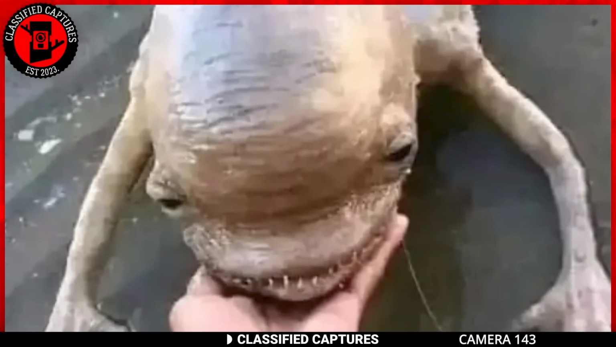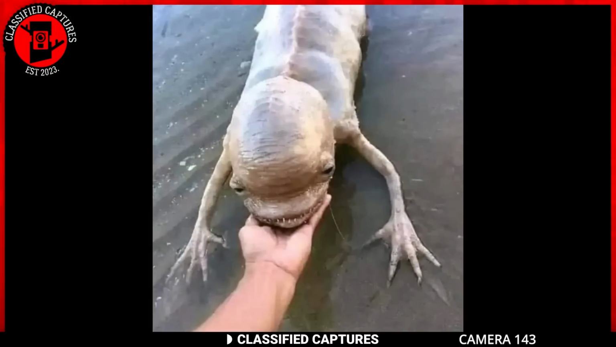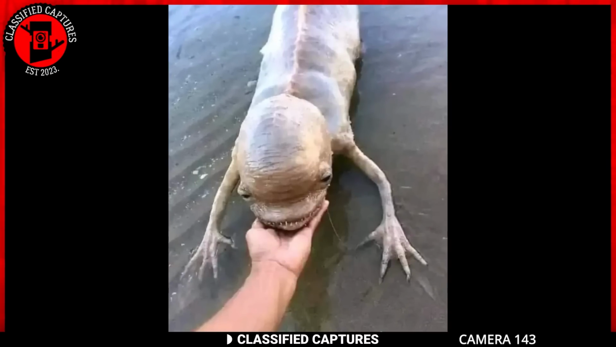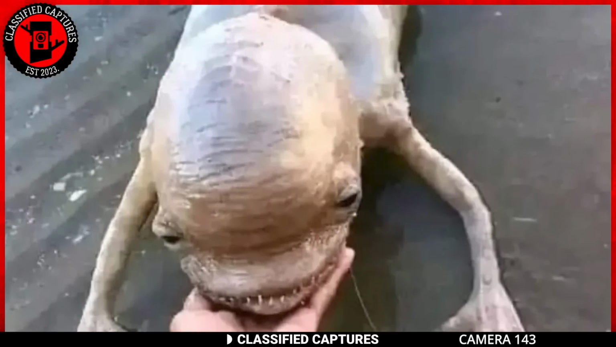The creature in question has a rather peculiar head with two eyes, a slightly open mouth, and tiny razor-sharp teeth. Its physical characteristics differ significantly from those of regular fish, as it has two arms extended with 4 claws. The creature's appearance has puzzled many, leading to various speculations.